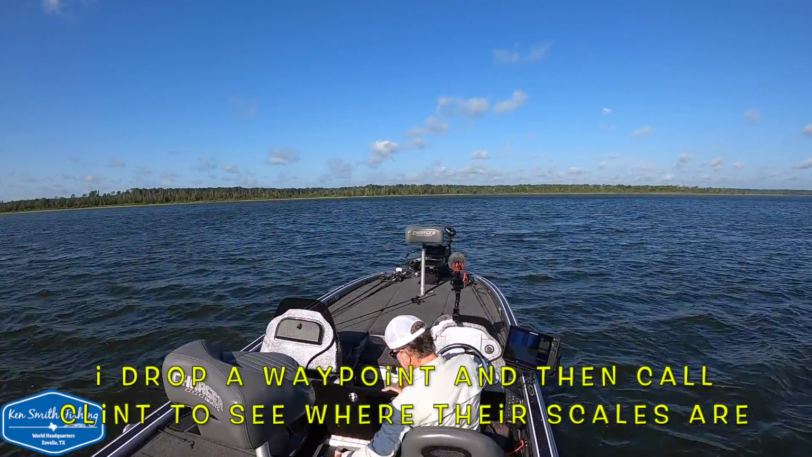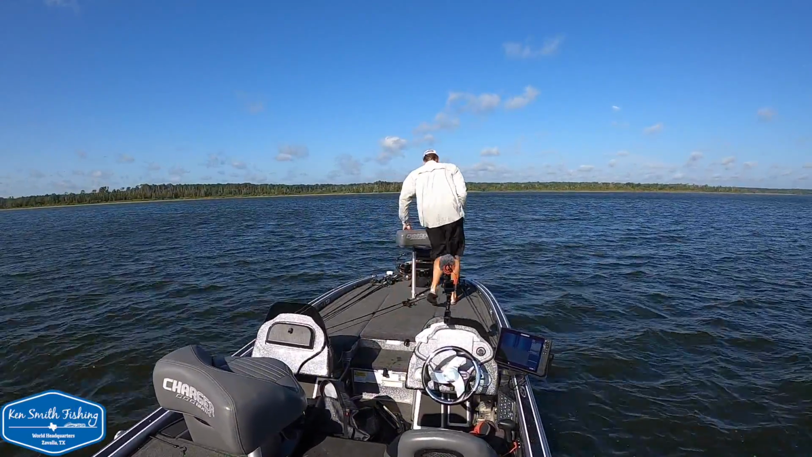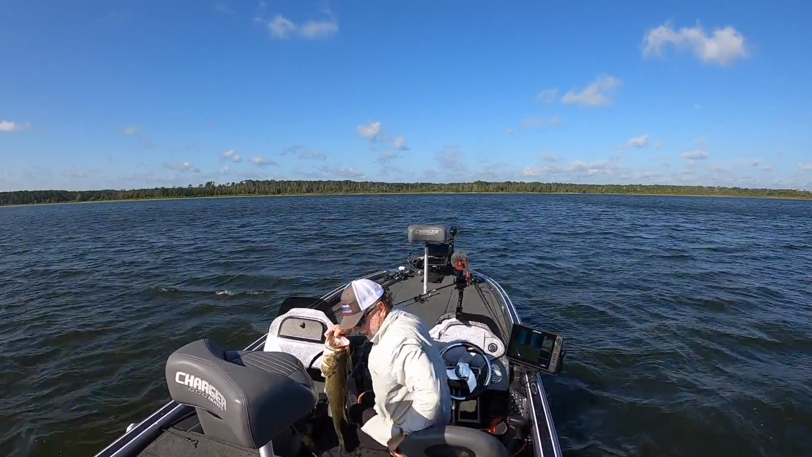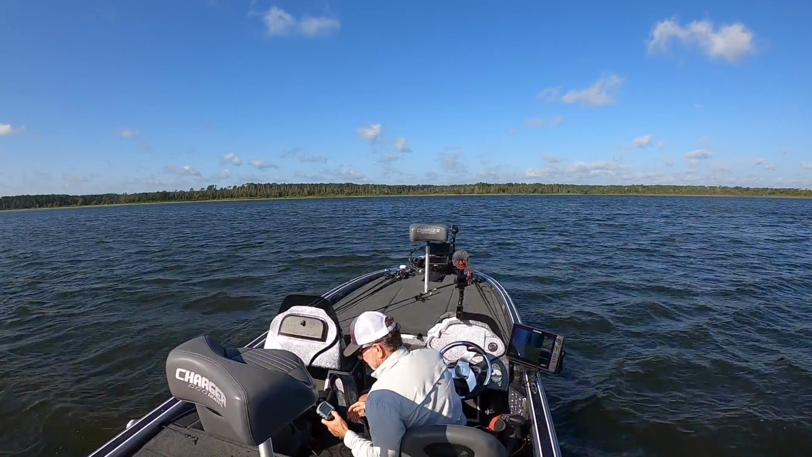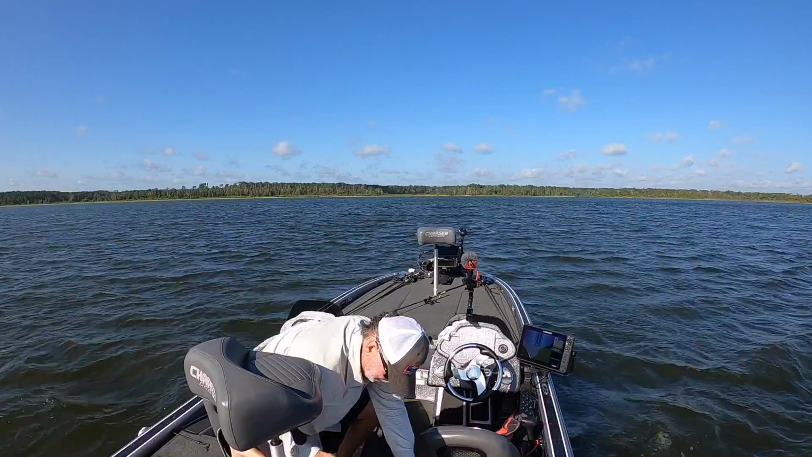Oh man, okay, first thing, drop a waypoint on that. 1031. She weighs 1031. Well, there you go, Charger Bob 10 pounder. Yeah, that definitely gets bonus points.